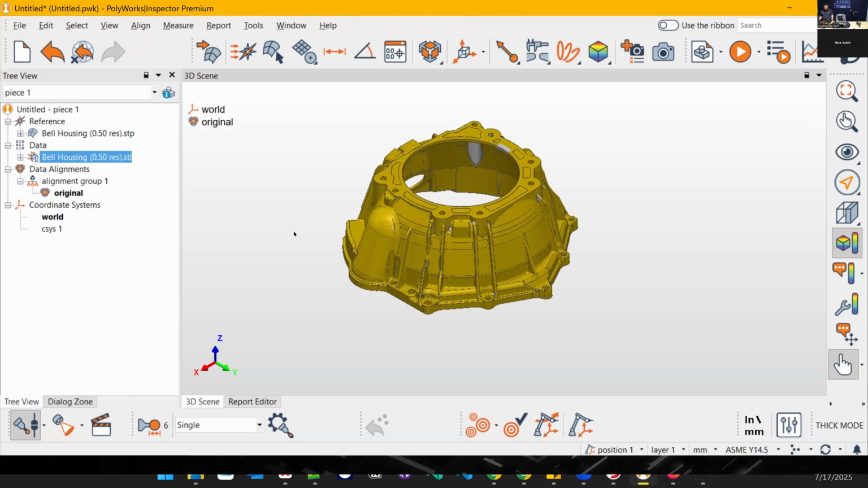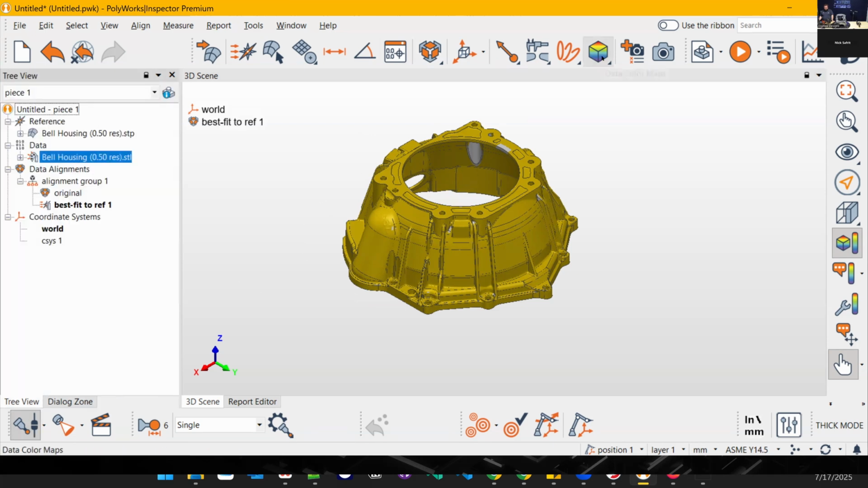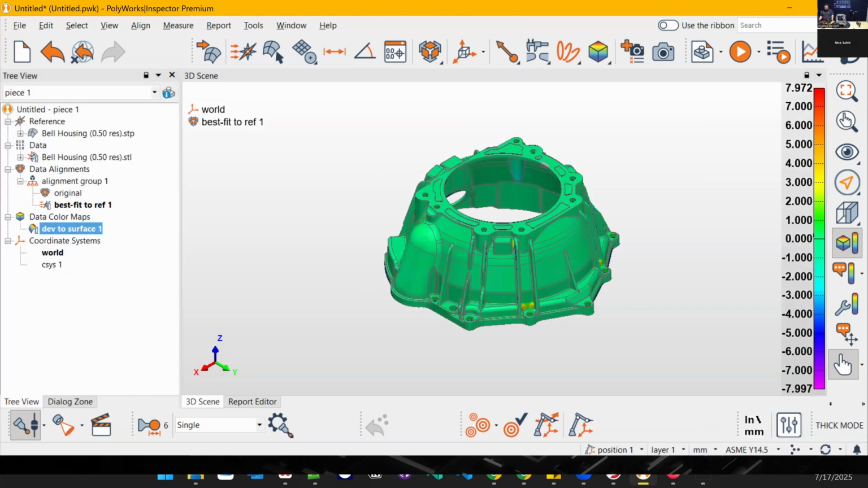So bringing it in, lining it up with the CAD data, and then you can automatically extract measurements or just surface deviation maps, so color maps that tell you how well the scan fits the CAD, and really quickly make inspections of parts like this.